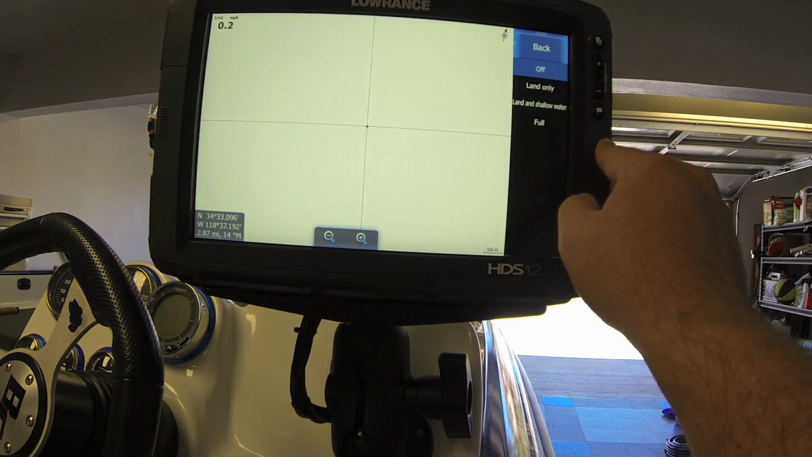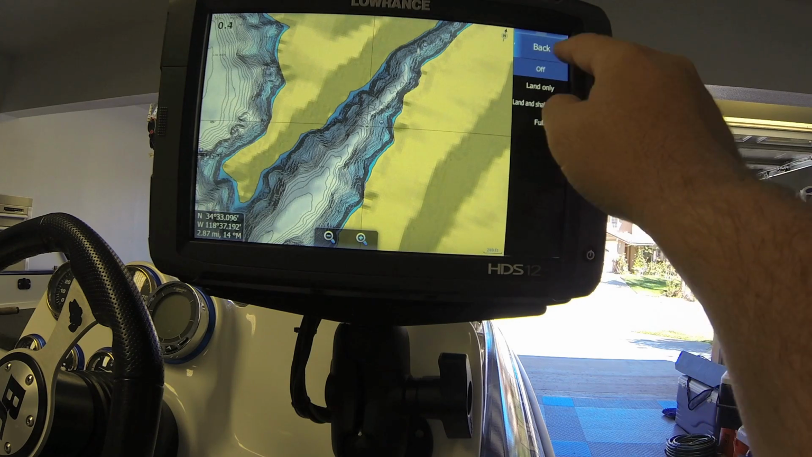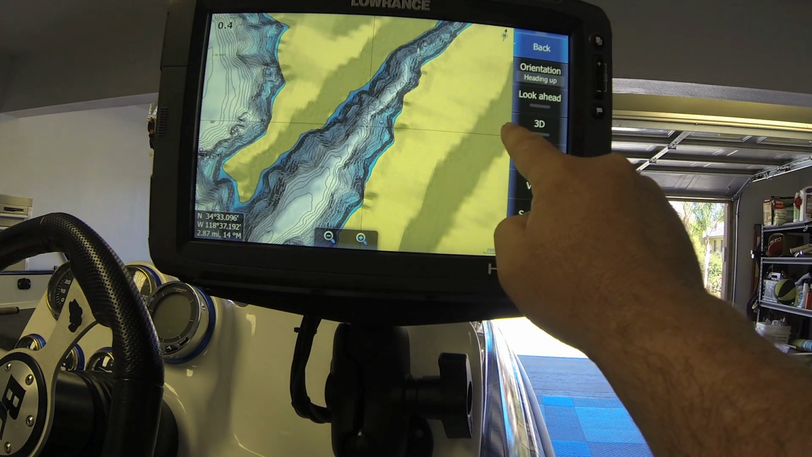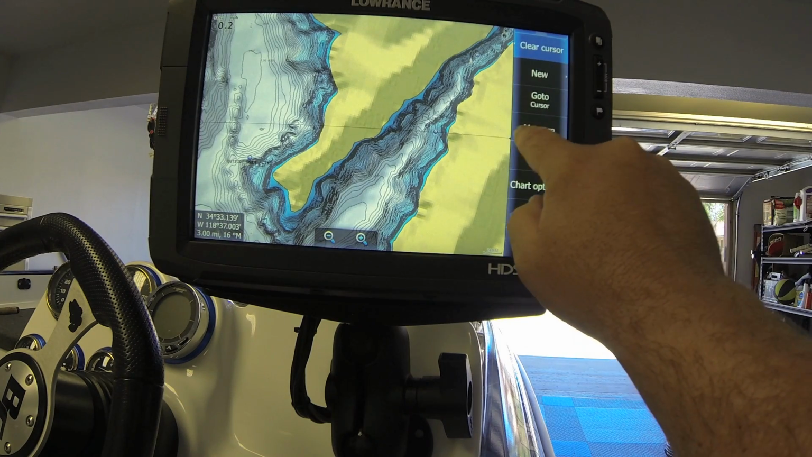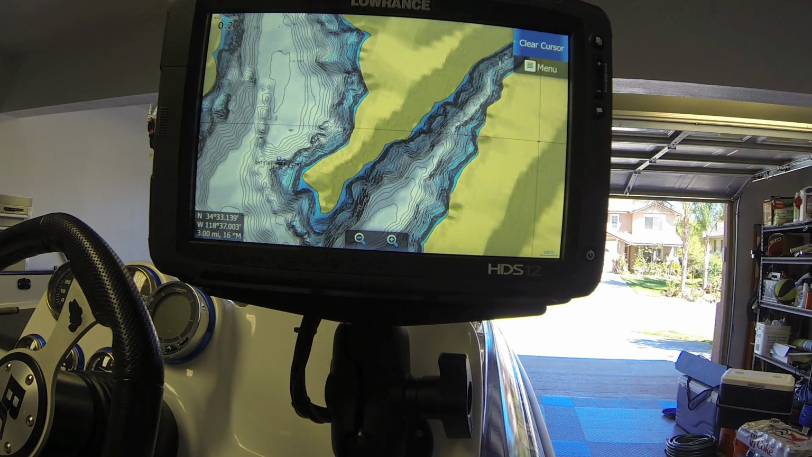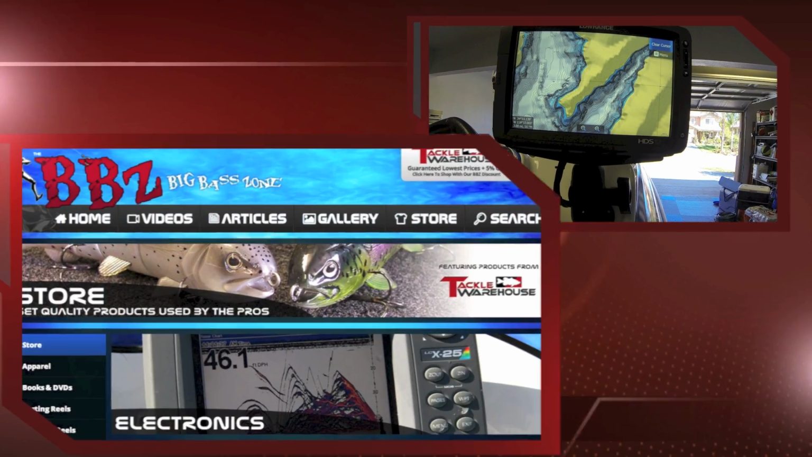So we're going to take that off. We're going to just go back to the standard topography. We're going to bring it back again, and in this situation, we're going to slide the unit over and clear the screen to use the topography on a flat screen capability.